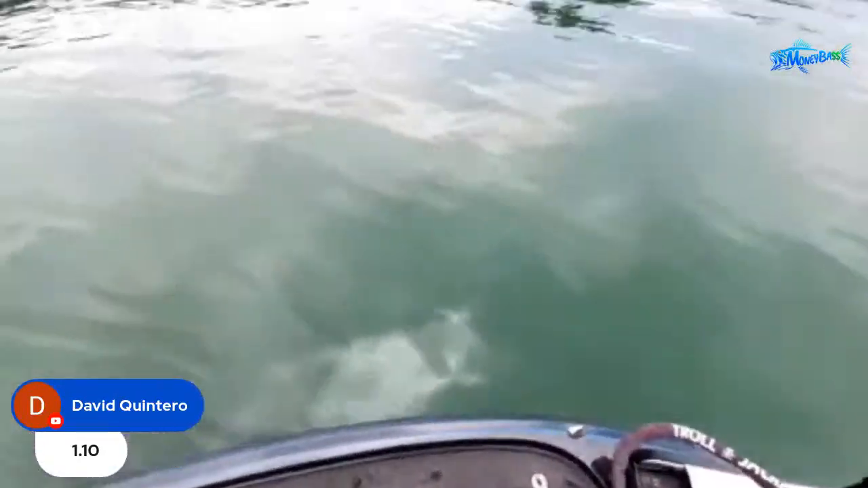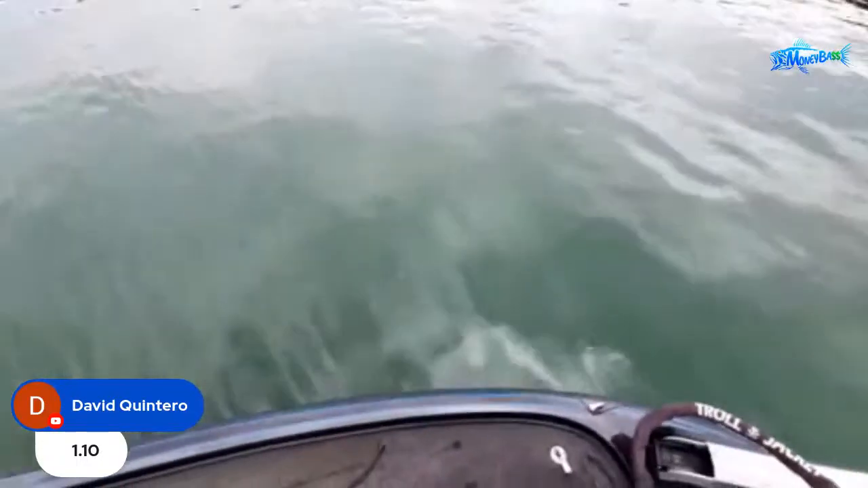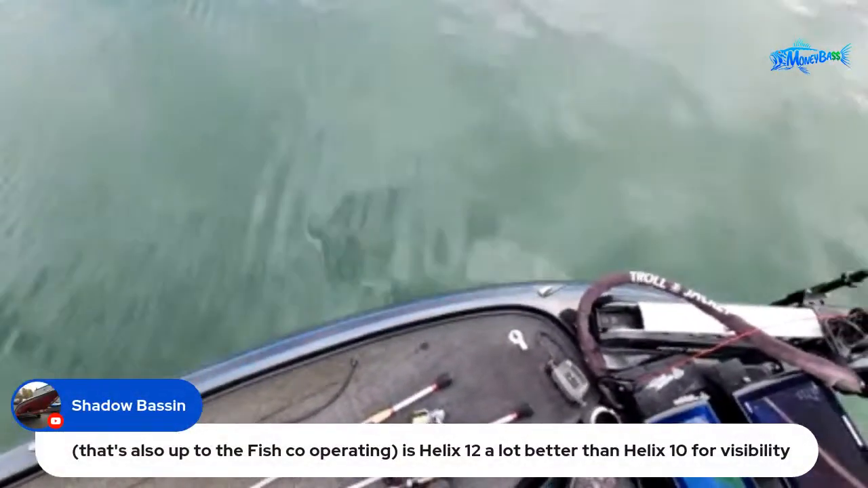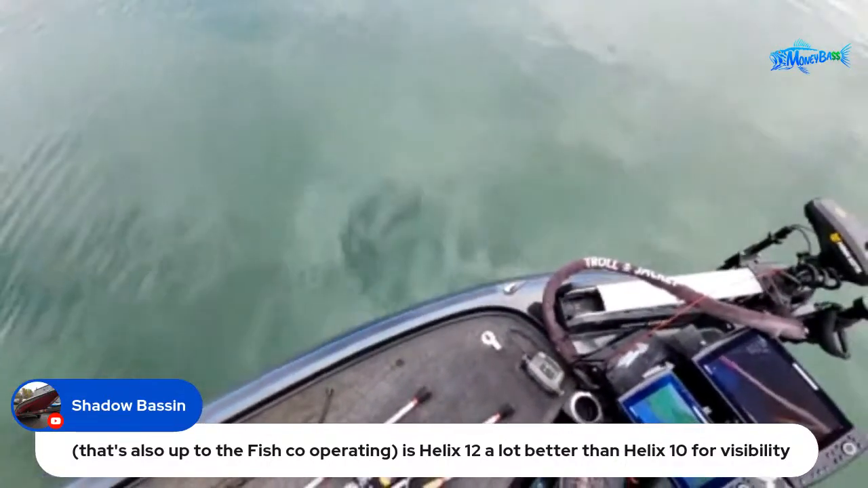All right, so that was live and in action right on the fly. You guys saw me scan over a spot, see the fish. All right, Shadow Bassin says that's also up to the fish cooperating. Is Helix 12 a lot better than Helix 10 for visibility?